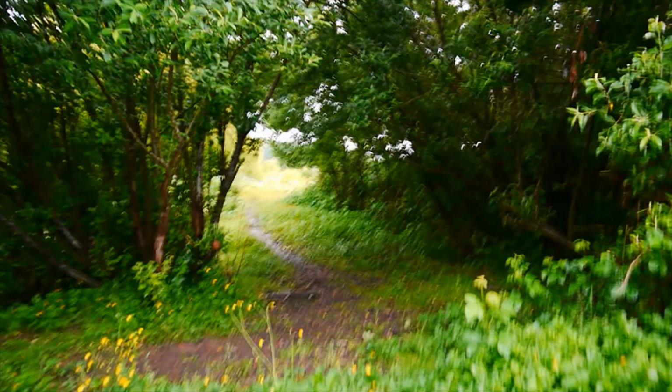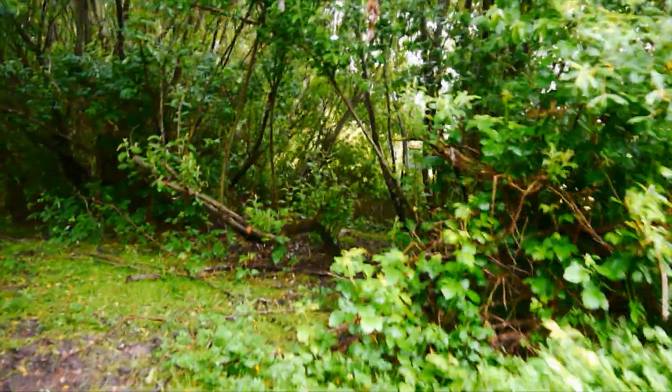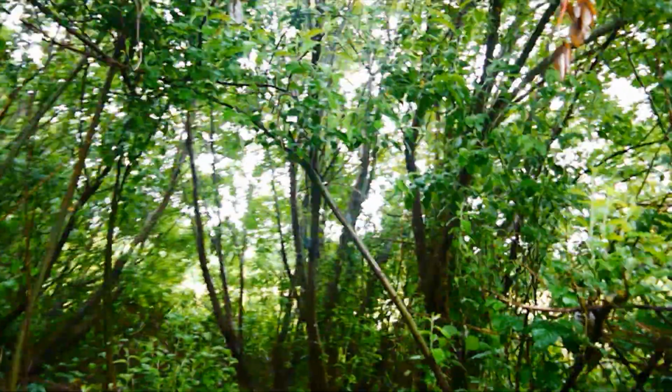Now right up over here, I have another camera back here in these willows. It's right up there on that tree, and it's pointing right across this path towards the pond.